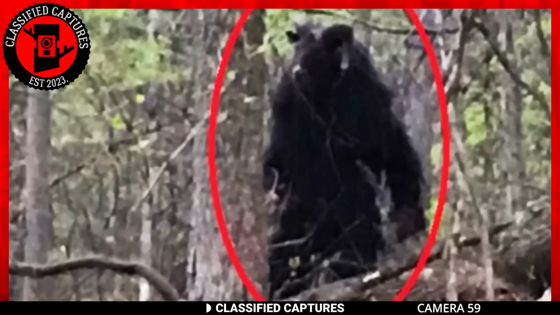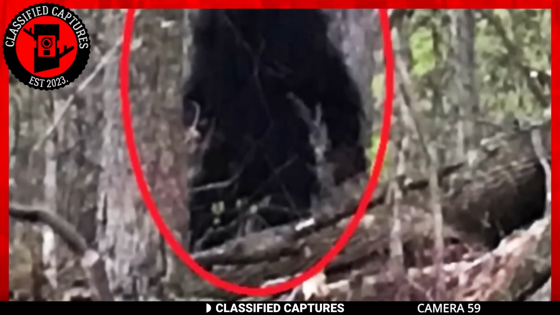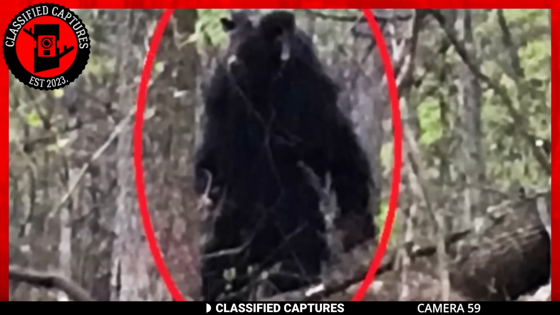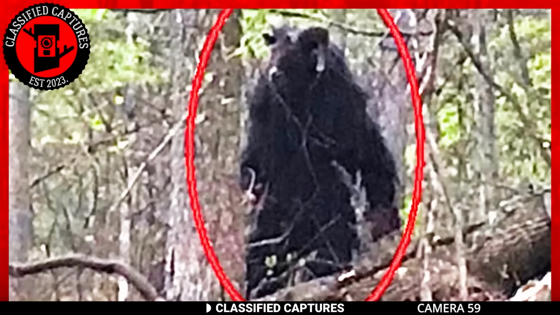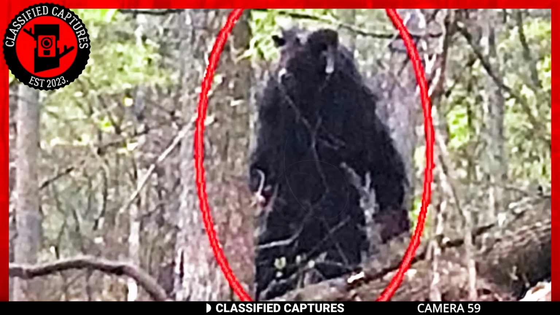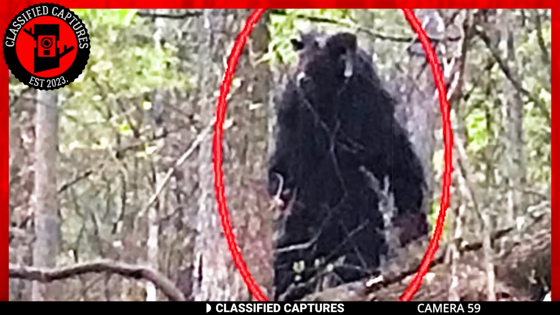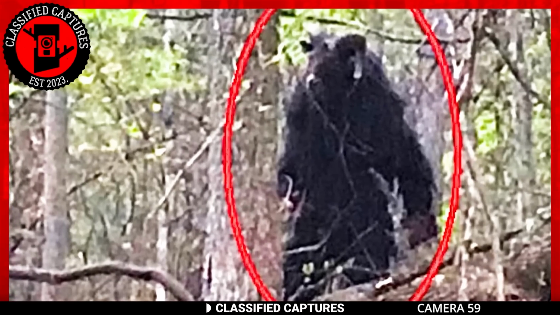Take a look at this odd trail cam capture. In it, we see an odd-looking creature that appears to have the head of a ram and a thick body covered in fur. The uploader of the footage added that he believes the creature is at least 9 feet tall based on its height in comparison to the trees in the woods it's standing by.